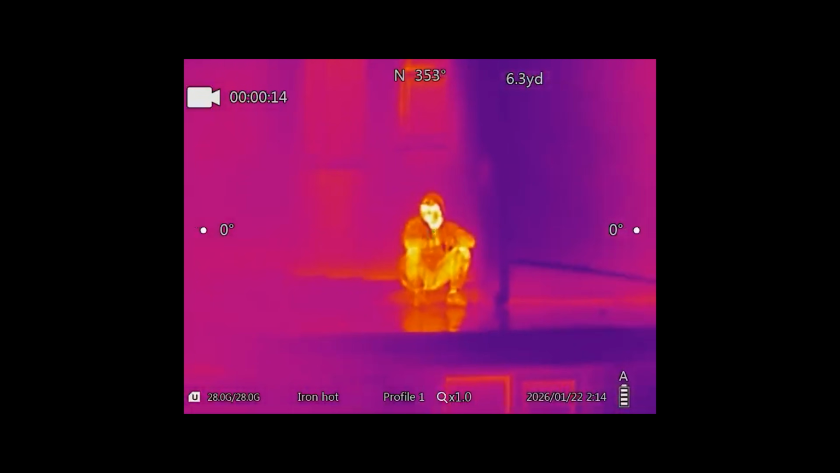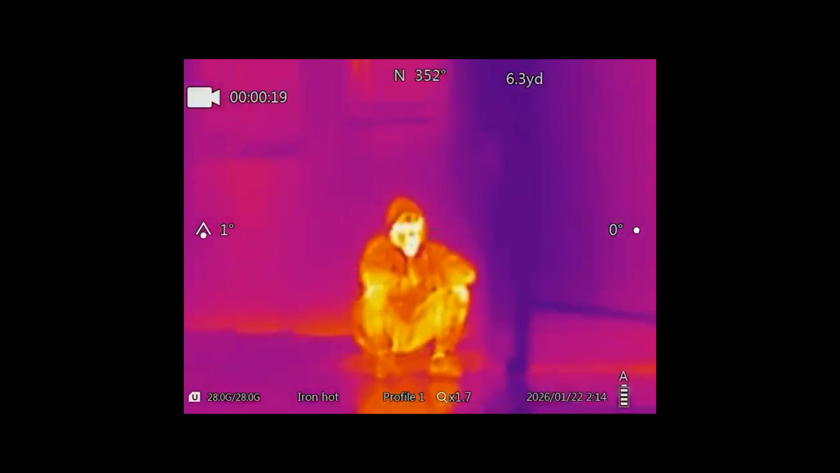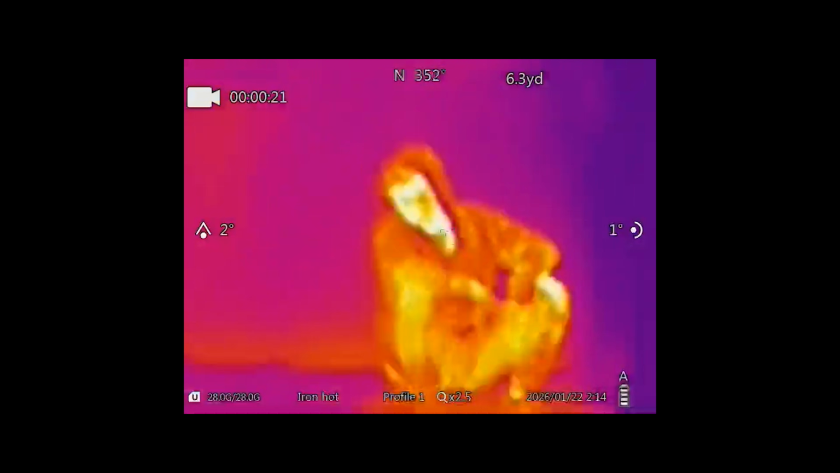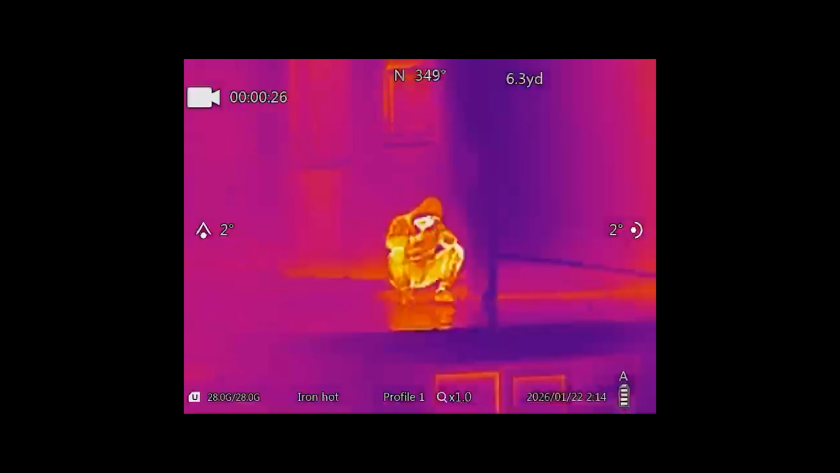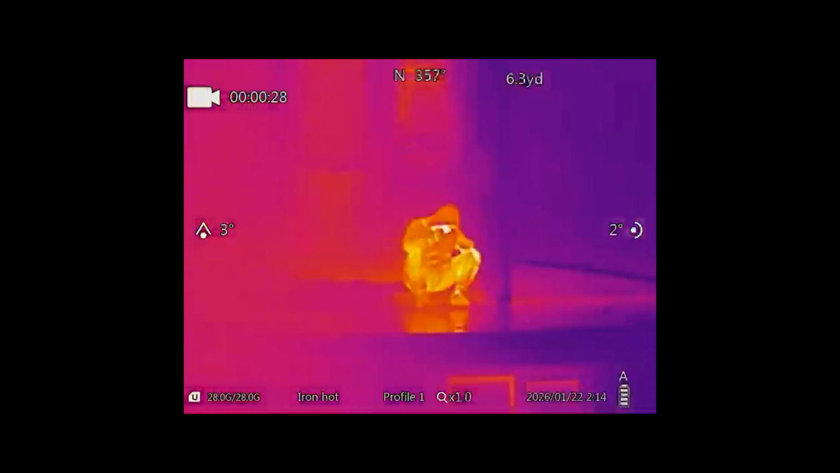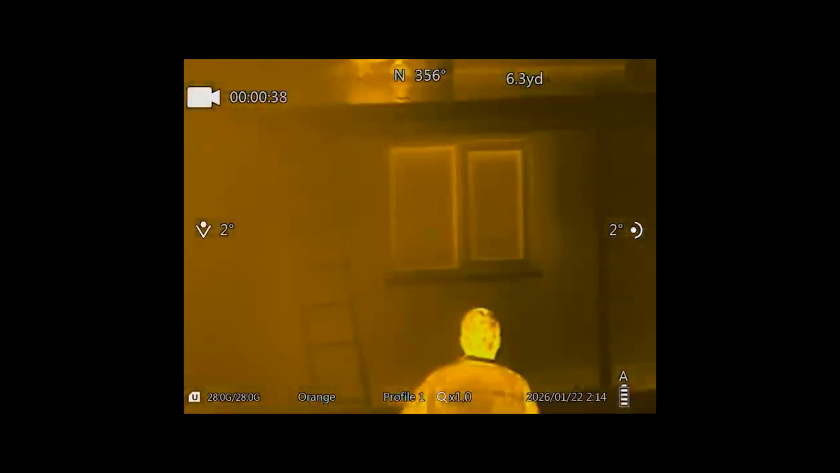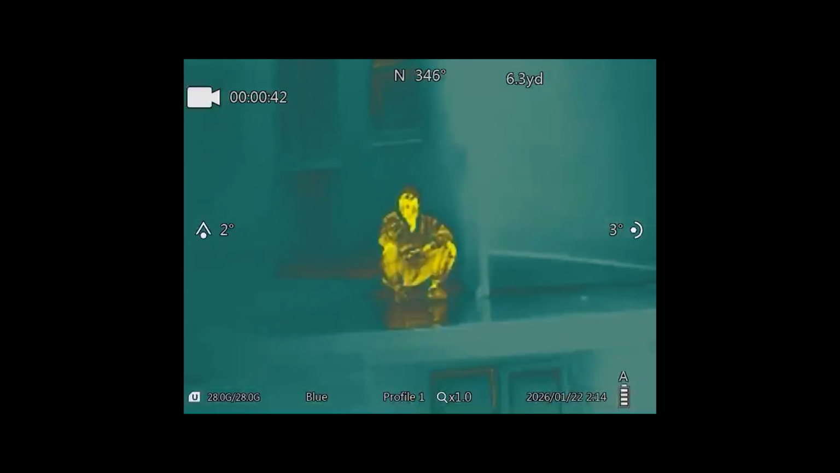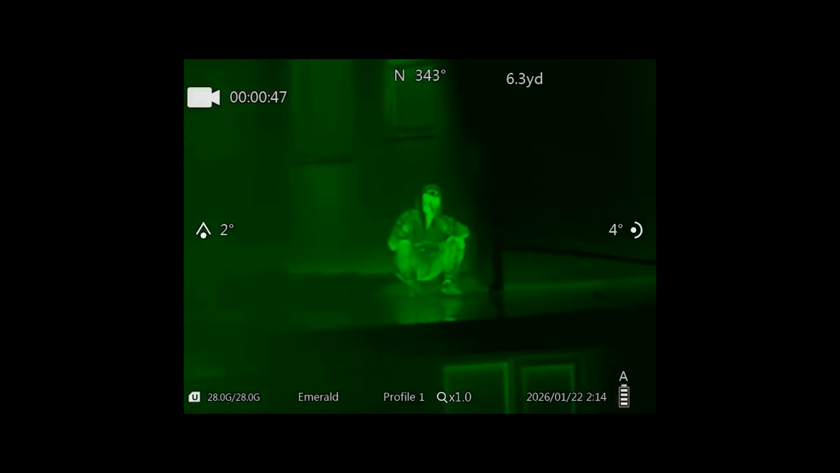This is the first time I used the device, so you can see how quick I just got used to using it. Apologies if it shakes a bit, but I could actually see when I got the thermal on that this lad is actually on the roof. He's not meant to be there, and I'm hoping it comes through in the footage that I'm showing you, but you'll see that he's actually holding a pair of knives, which I could not see through camera. You probably wouldn't see it through night vision unless it was zoomed in. I'm just flicking through the modes here so you can see the different colorways. You can clearly see he's holding two blades.